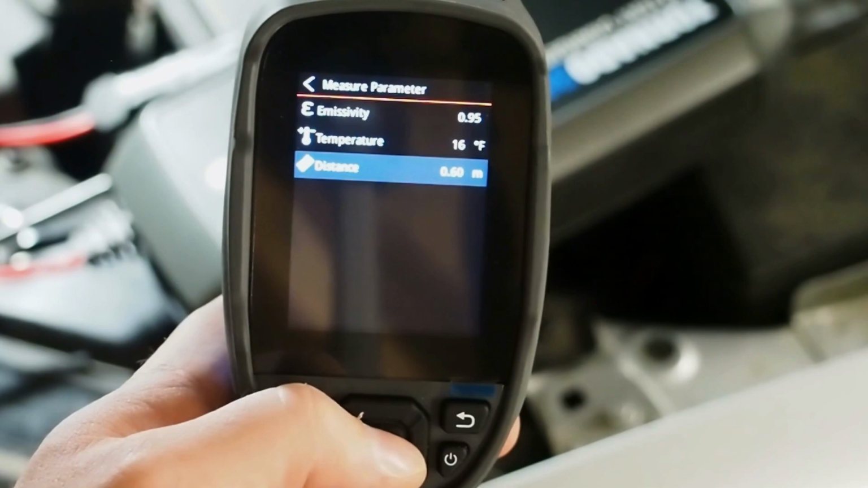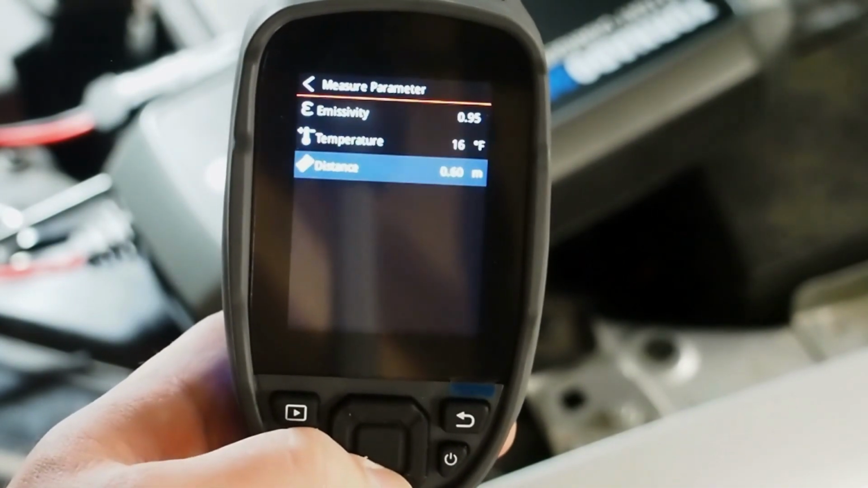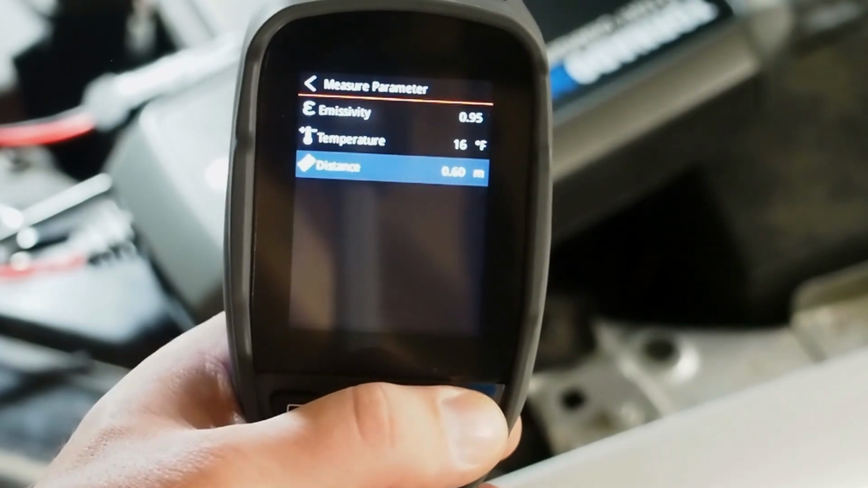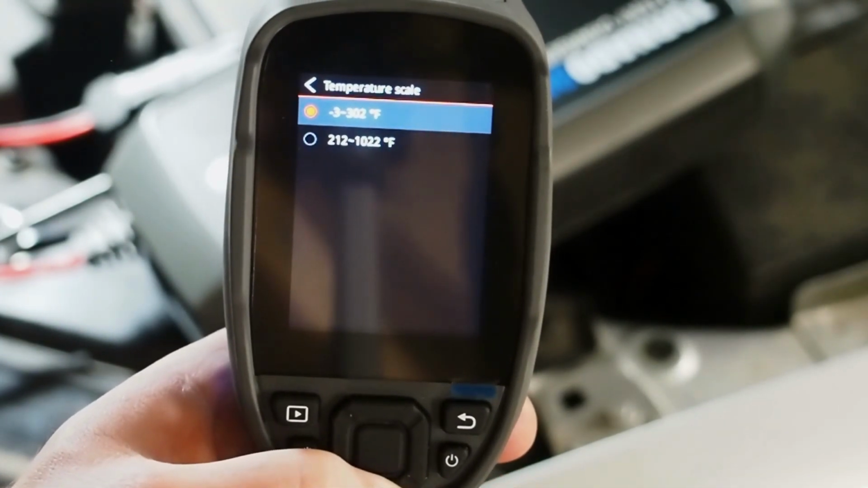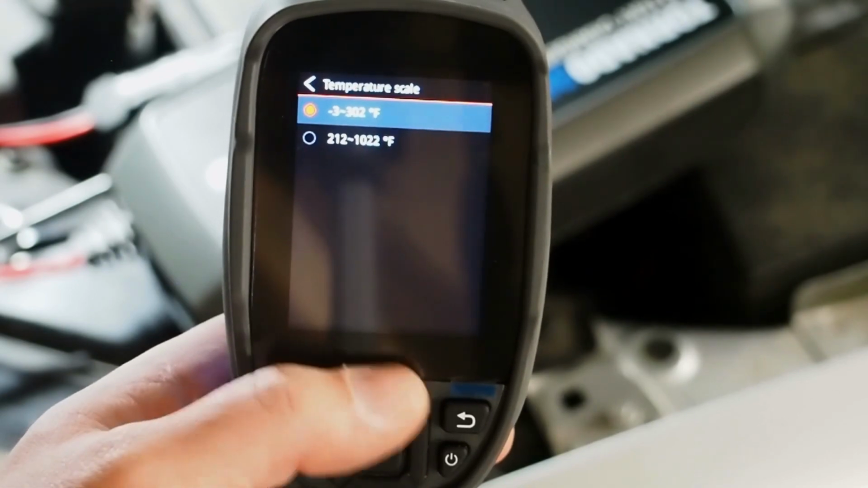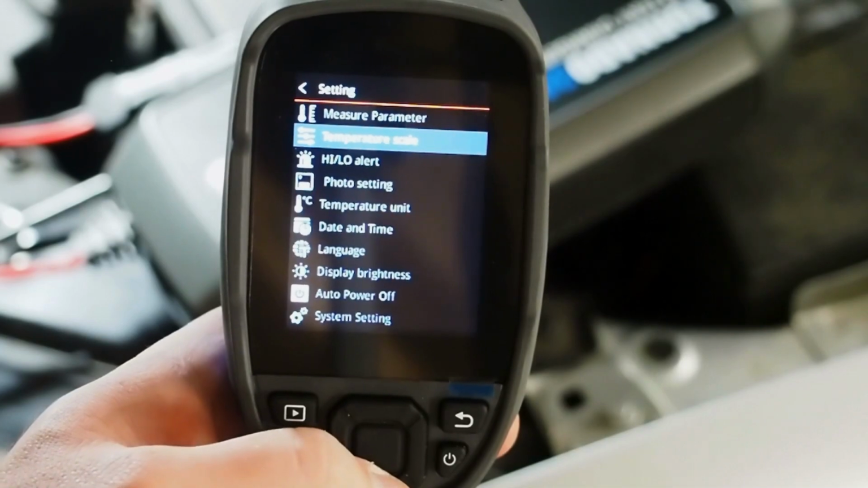It's got measurement parameters here at the top. We can change things like emissivity and temperature floor. You can also change our target distance. So that's the target distance we're going to be expecting to have the tool away from what we're examining. Temperature scale, we can change from low range, which is -3 to 302 Fahrenheit, or 212 to 1022. So make sure you know what the general range of what you're looking at is going to be.